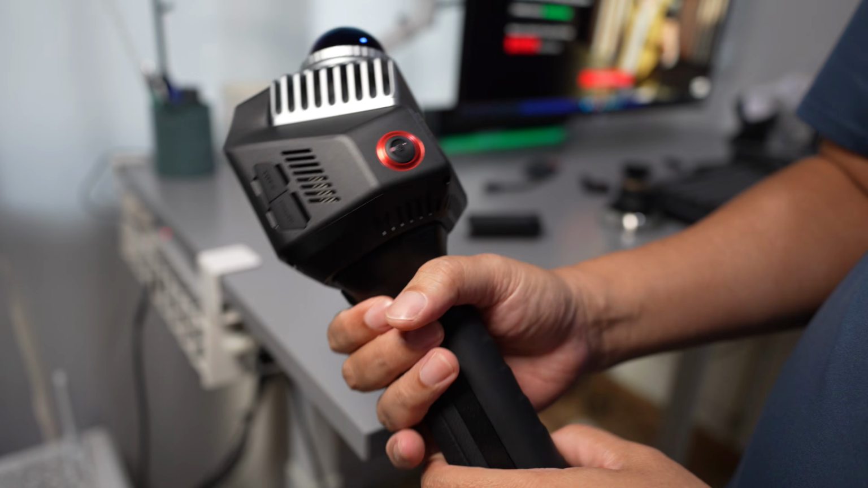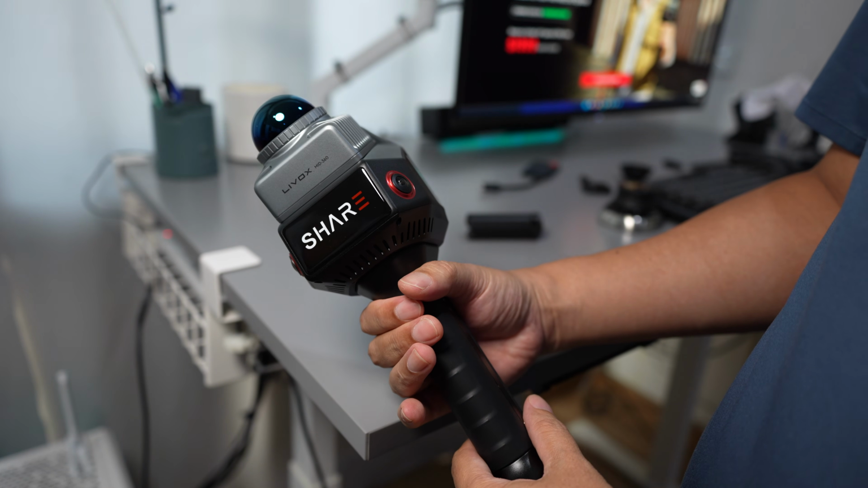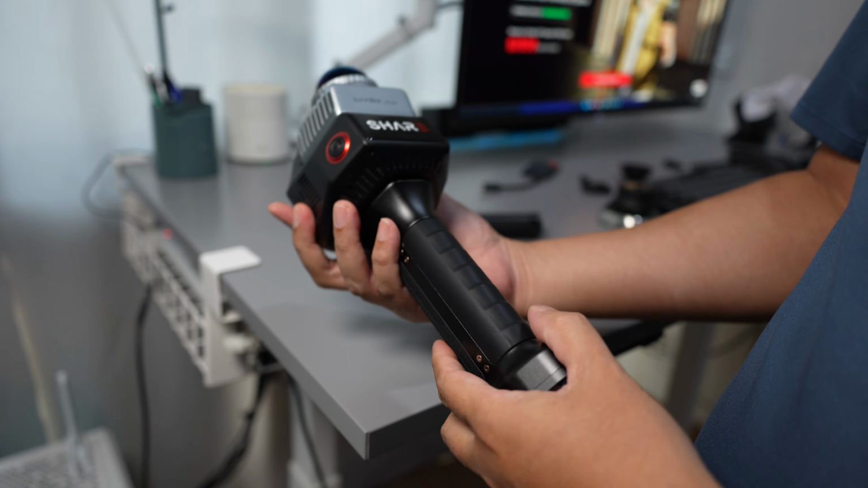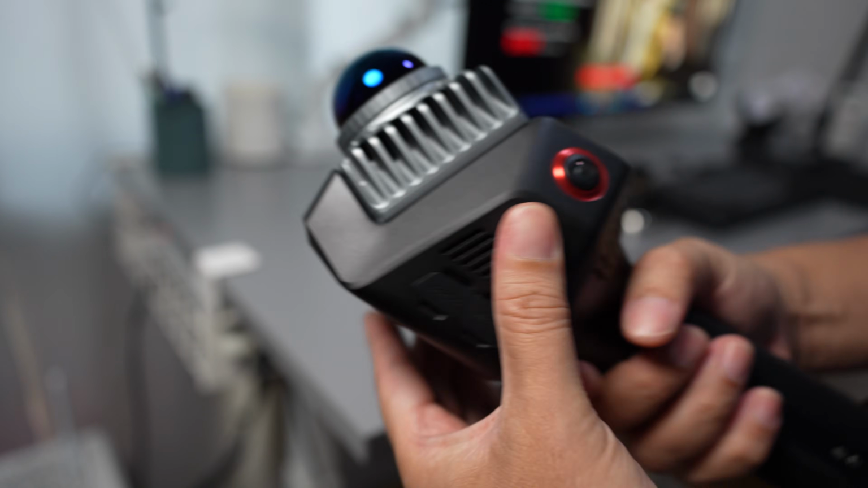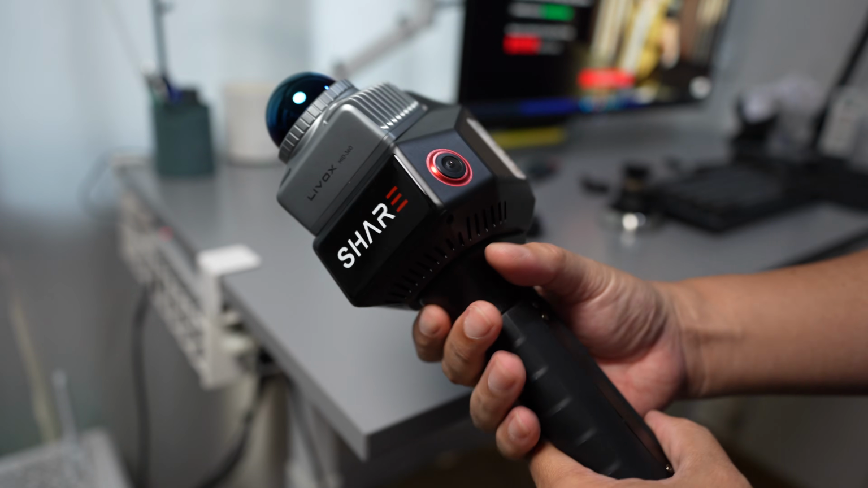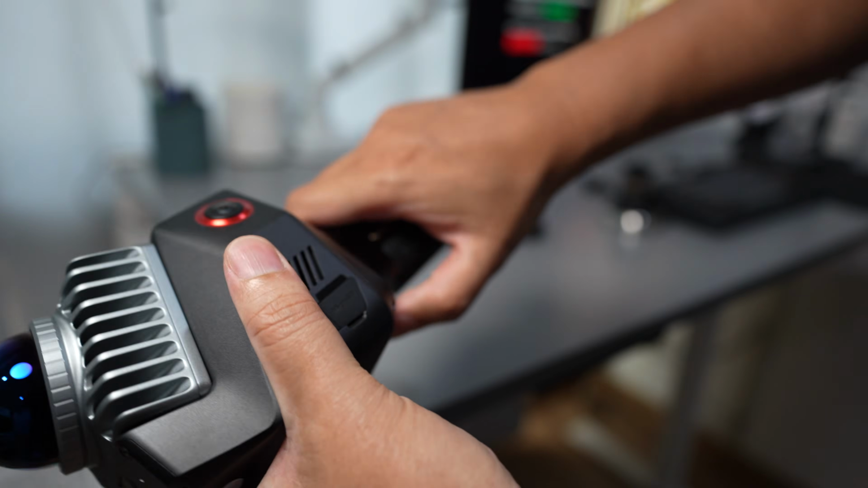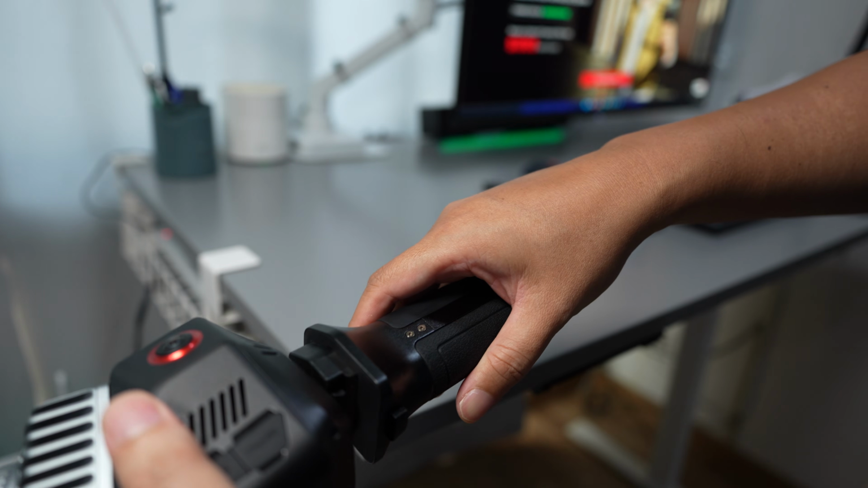Okay, I have spent a full day testing this chassis one LiDAR scanner. This is what I found that it's very good at: the build quality. The body of the scanner is made from die-cast aluminum, and also the battery handles. And I also found that the locking mechanism is very sturdy.